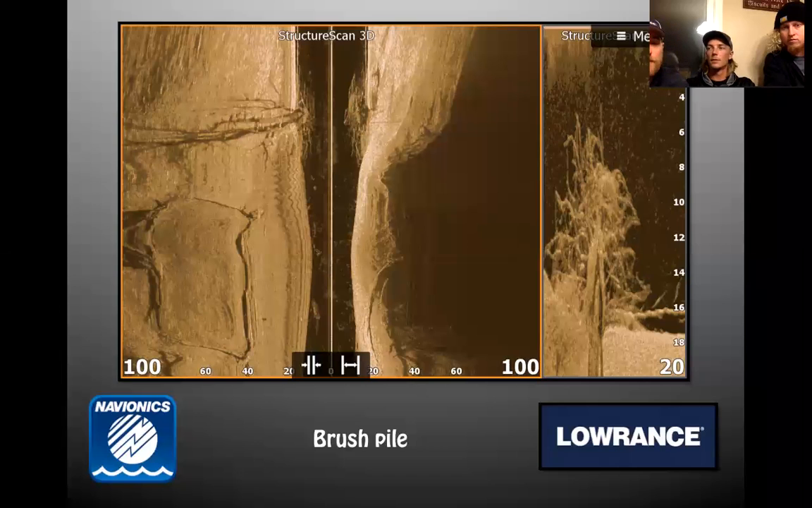And one good hint for people when you're looking for brush piles, look at the bank. A lot of times you can see right where they cut the trees off at the bank. You'll see like 4 perfectly cut trees, and if you go look out 40 to 50 yards off the bank, you'll probably find those in a perfect line right off the contour. So that's always a good tip. If you start seeing some cut down trees close to the bank in the middle of nowhere, there's probably some brush piles out there. But with down scan, side scan, they're really easy to find. They're really not too hard to find.